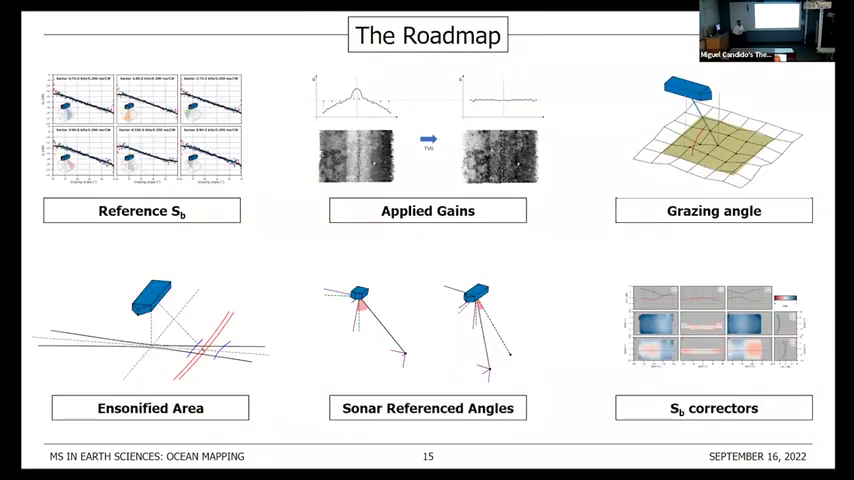Which leads us to my roadmap, my calibration roadmap, let's call it that. Before I go through each step, I would just like to remind you that this calibration technique is tailored for Kongsberg systems. The set of correctors that I generate are only valid for a specific sonar operating at a specific mode. By mode, I mean a combination of operational settings, such as the number of swaths, the number of sectors, the pulse length, and the frequency of each sector.